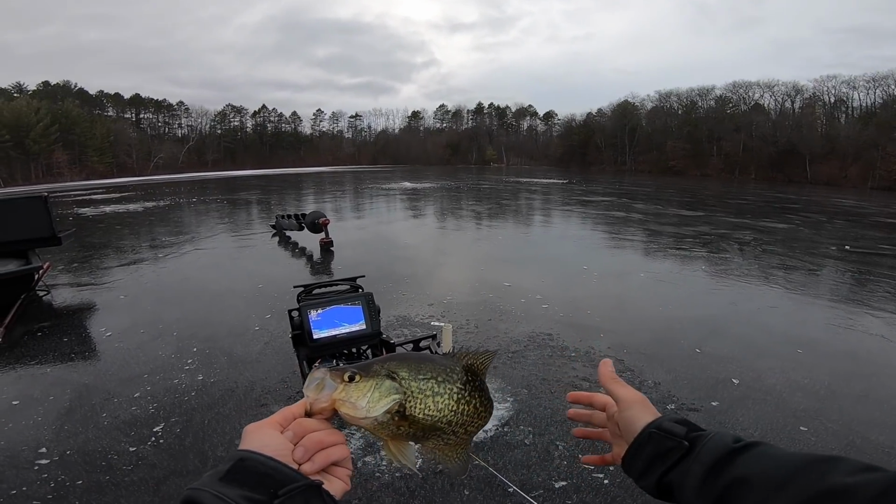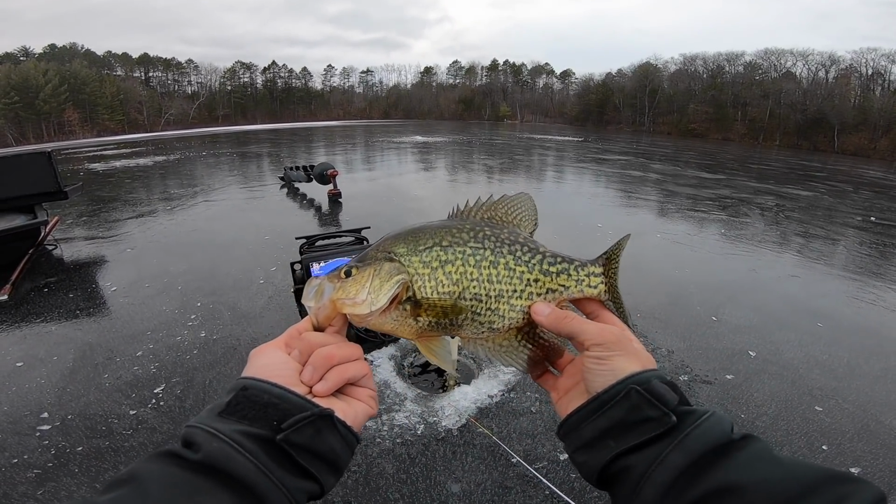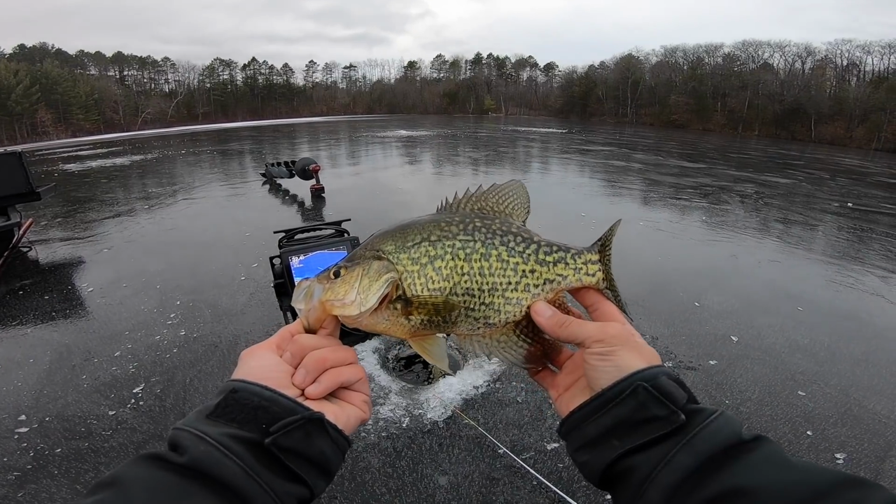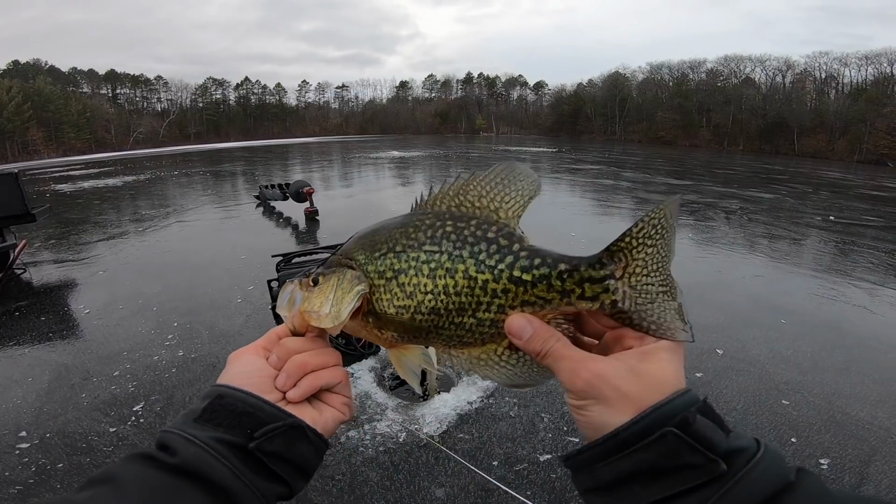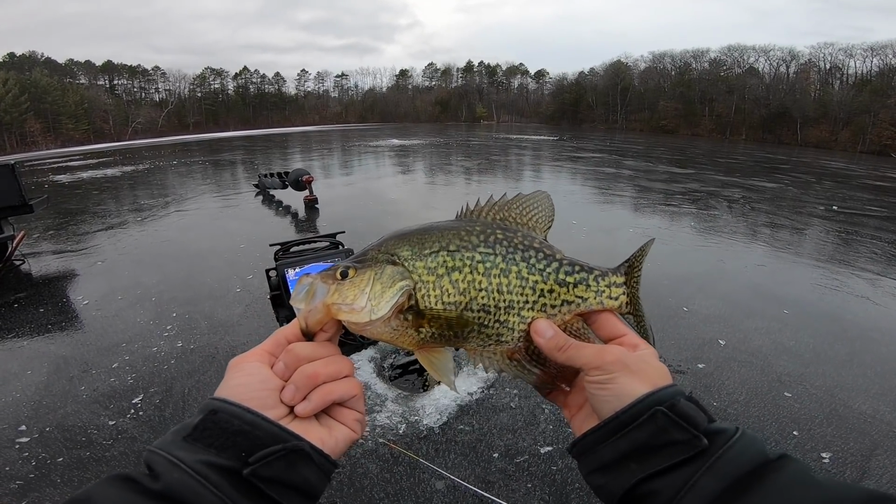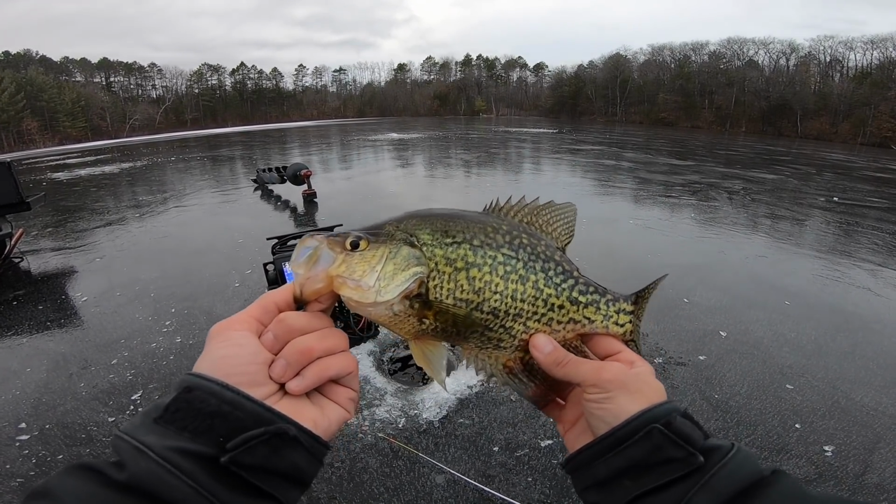And I didn't even know there was a crib here. I swear to God, I never knew there was a crib. Somebody wants to put this here. But oh my God, that is a dandy first crappie. Not gonna be keeping any today, but that is a heck of a way to start the day.